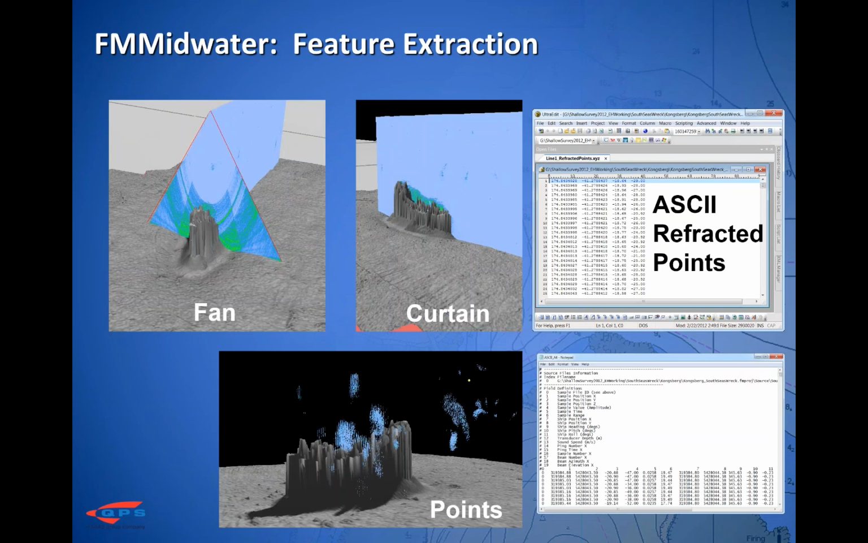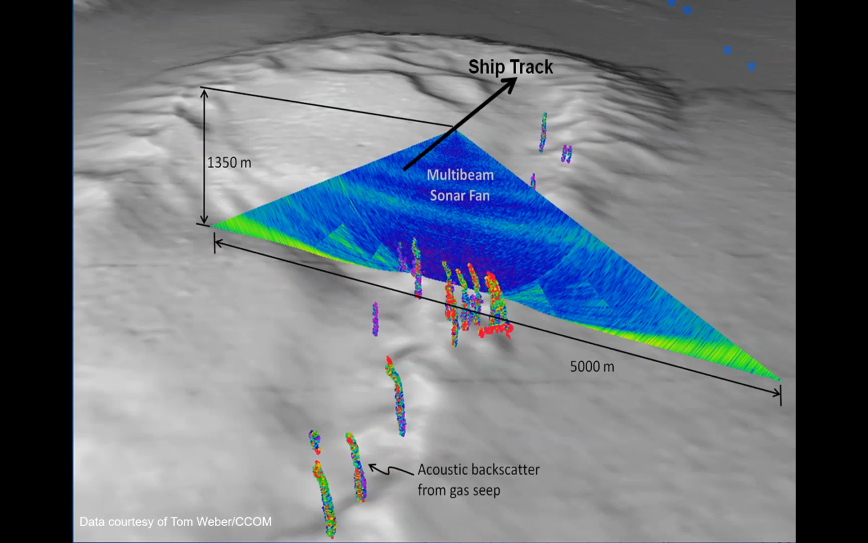You can export beam fans, beam curtains, snapshots in time. So if you don't want the full 4D beam fan, you can have just one particular point in time. You can export point objects, volumes, so schools or plumes, and you can also export points as ASCII files. And then you can bring all of that information into a Fledermaus scene, integrating it with other data types to form a coherent data set.